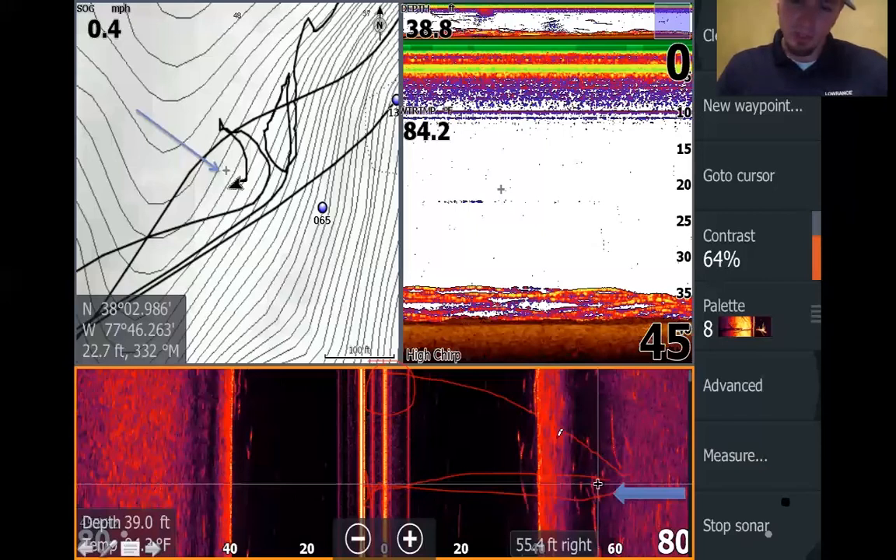It's going from that center line to that object, how far it is, 55 feet from where that transducer was. That's a school of fish. Further out to my right hand side, you see how the fish over here on the right hand side are going to be reflected over here on the left-hand side, more so underneath the boat right here.